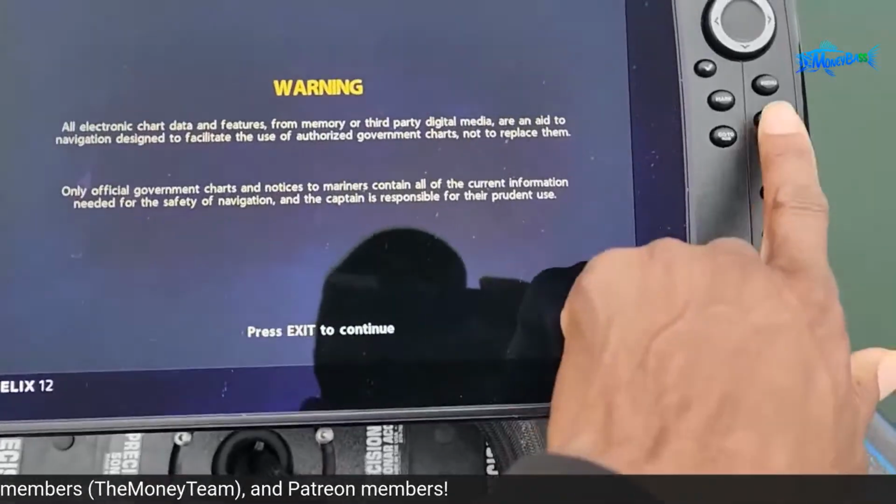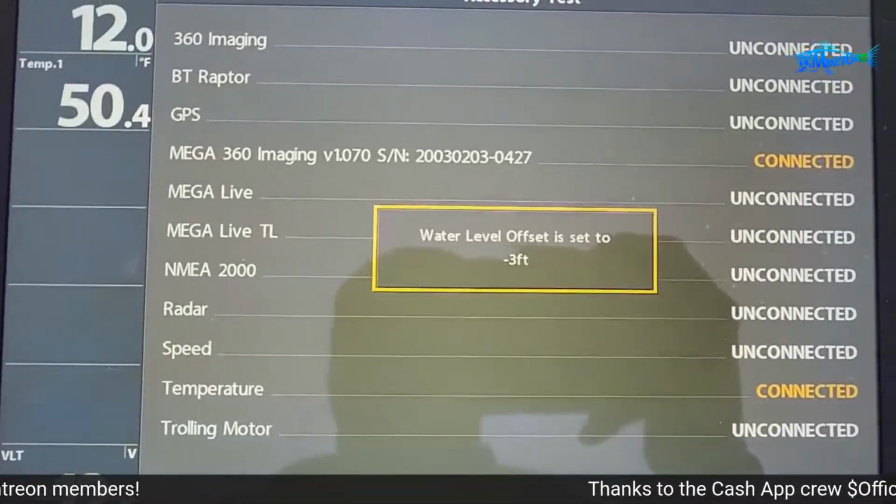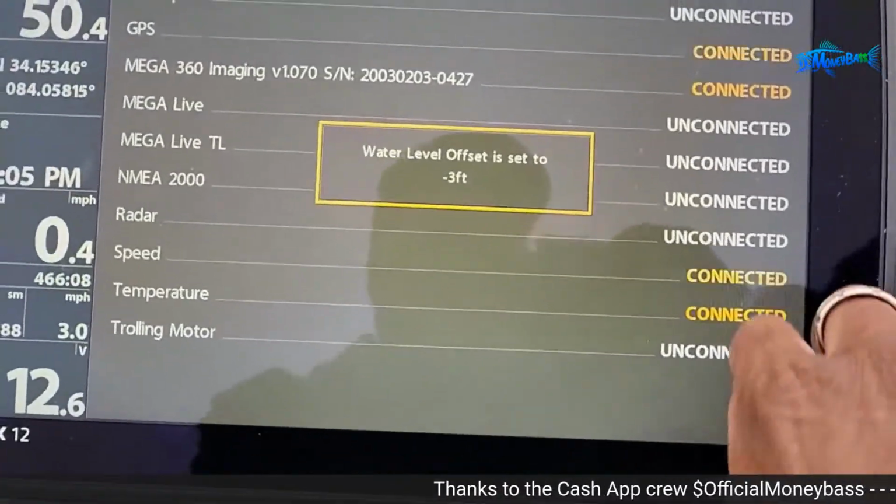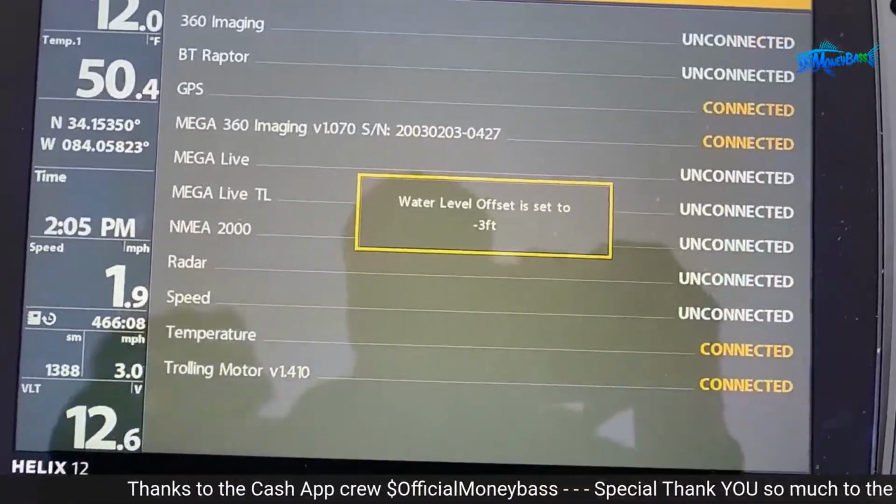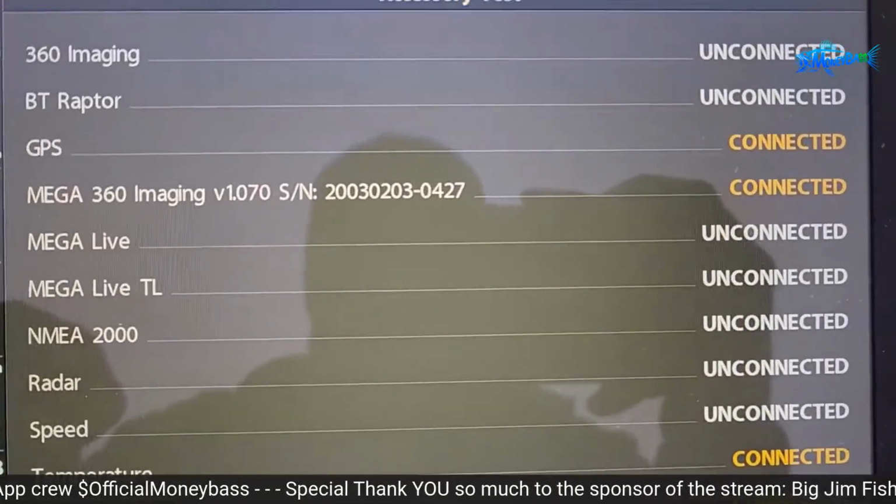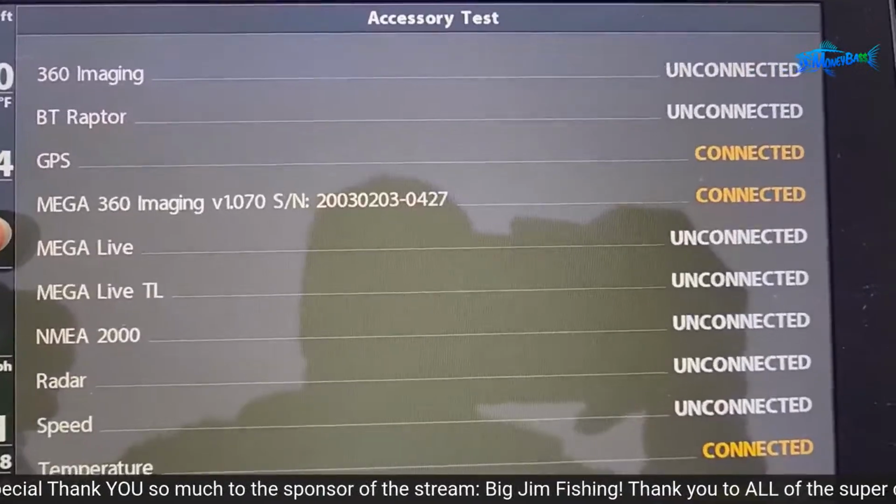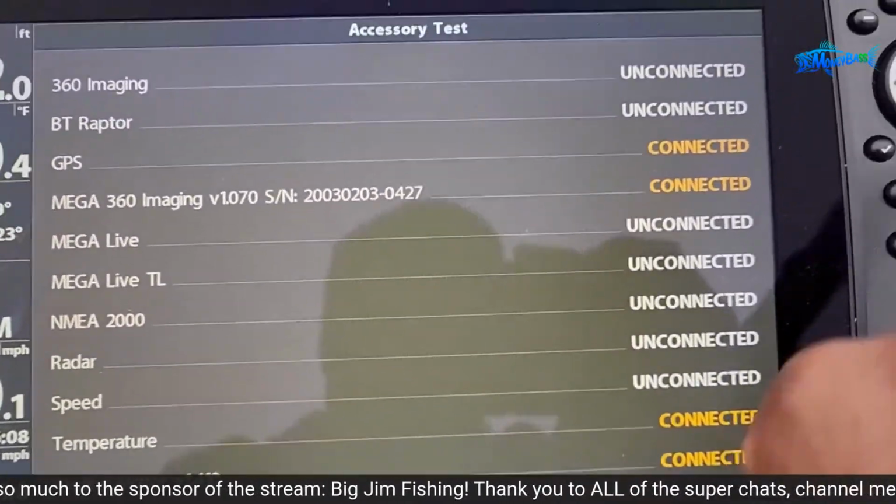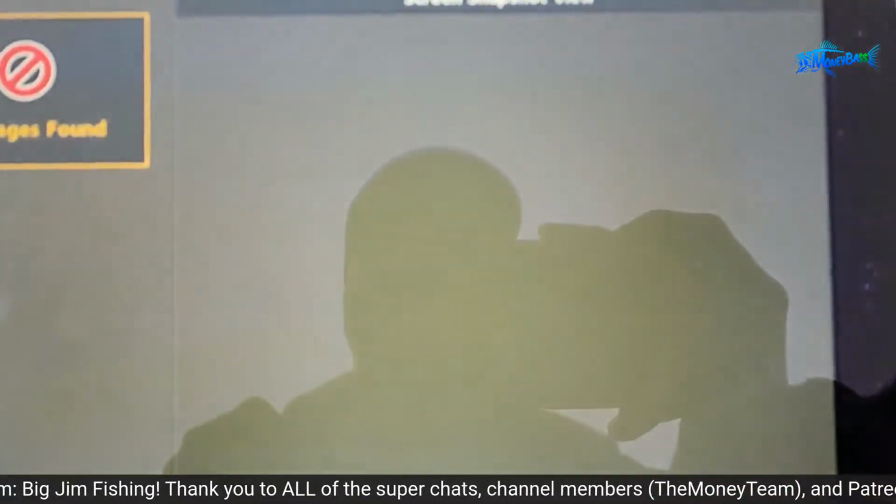All right, so from here, what I want to do is take a look at the settings, and let me exit out of that. Actually come back on this screen first. What I'm looking for right here is to see which systems are connecting. And I'm waiting for my Mega Live to connect. And actually, while that's happening, let's go back and take a look at the